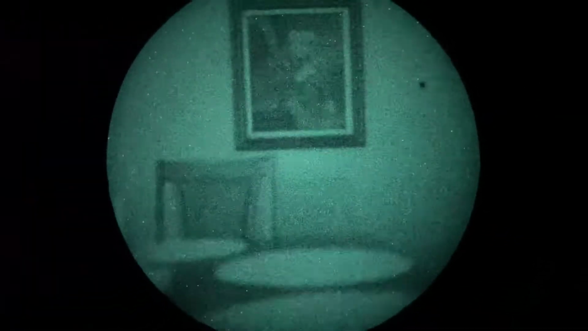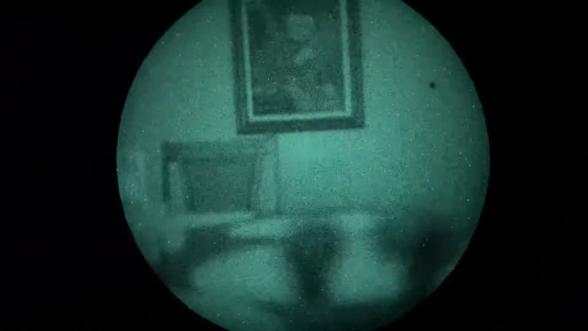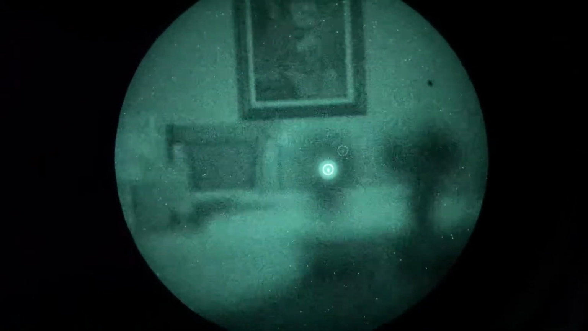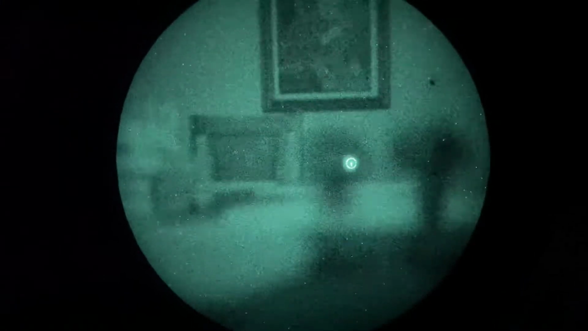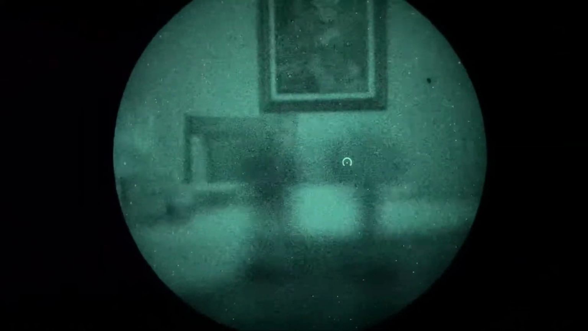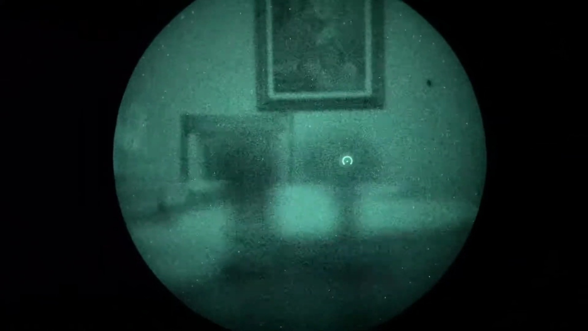The first view here, we are looking at the reticles in the lowest NV setting, with the camera focused on the painting in the background. And yes, everybody knows the Romeo 4T's lowest setting is too high. That aside, it is a great optic and probably my favorite traditional red dot currently.